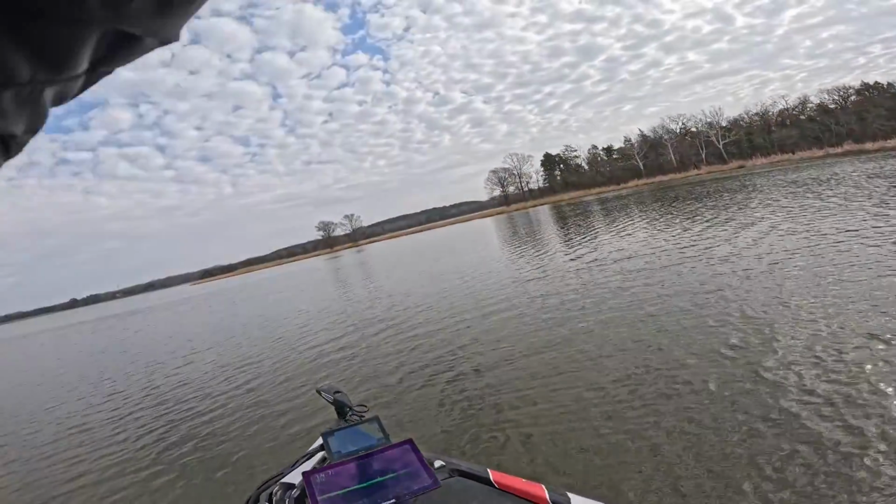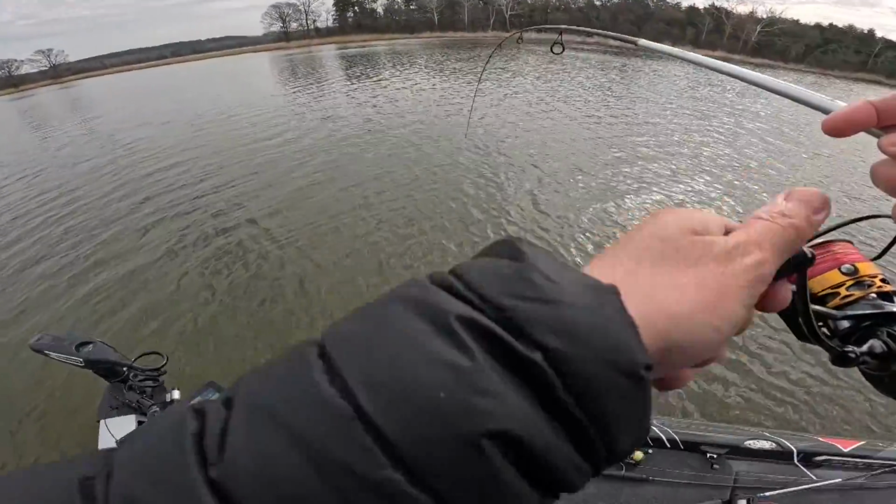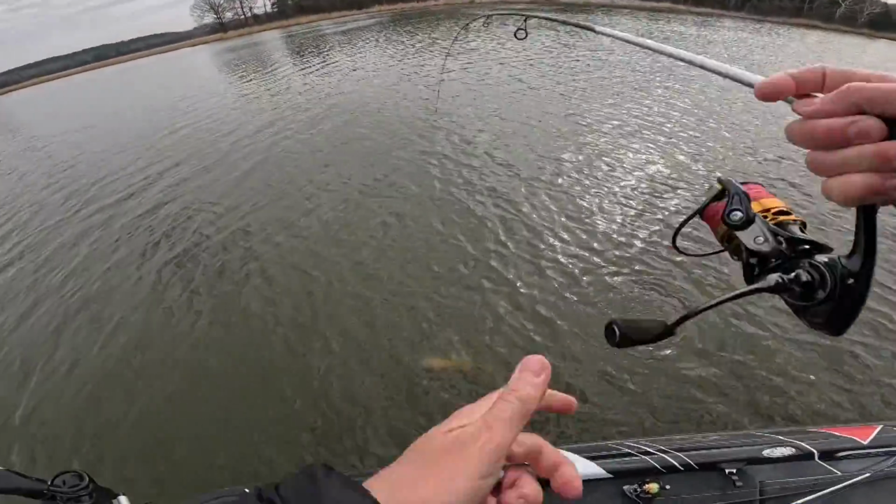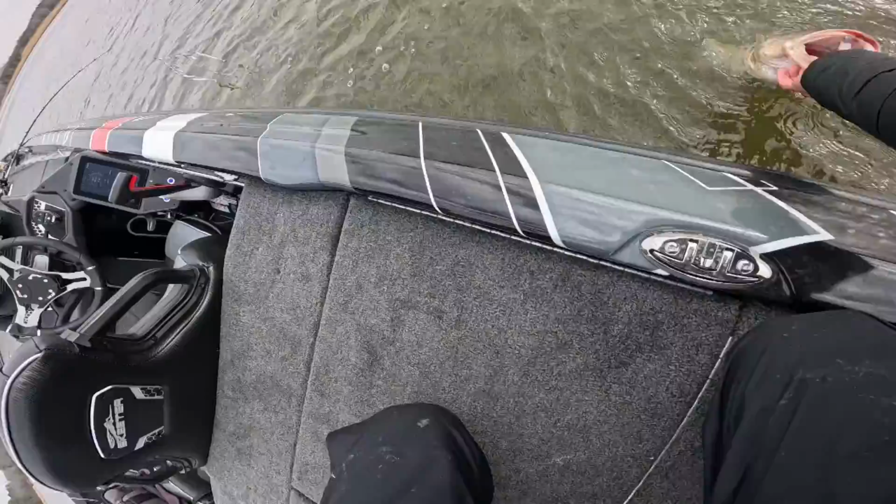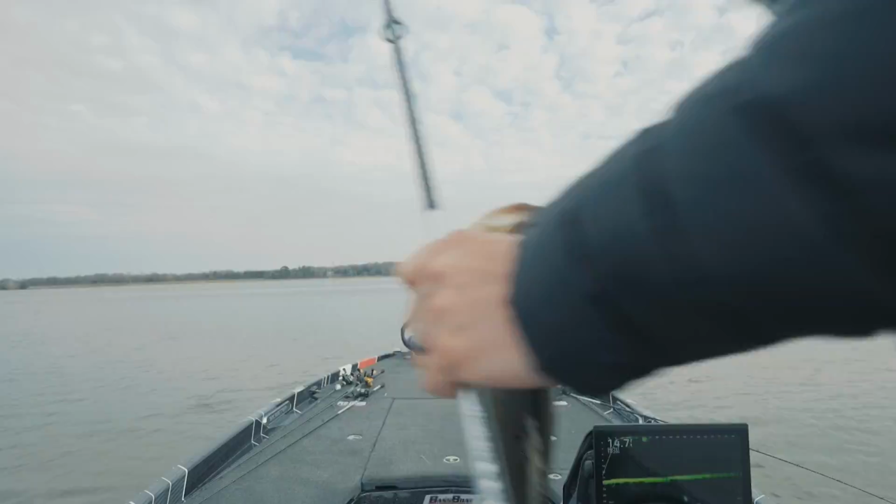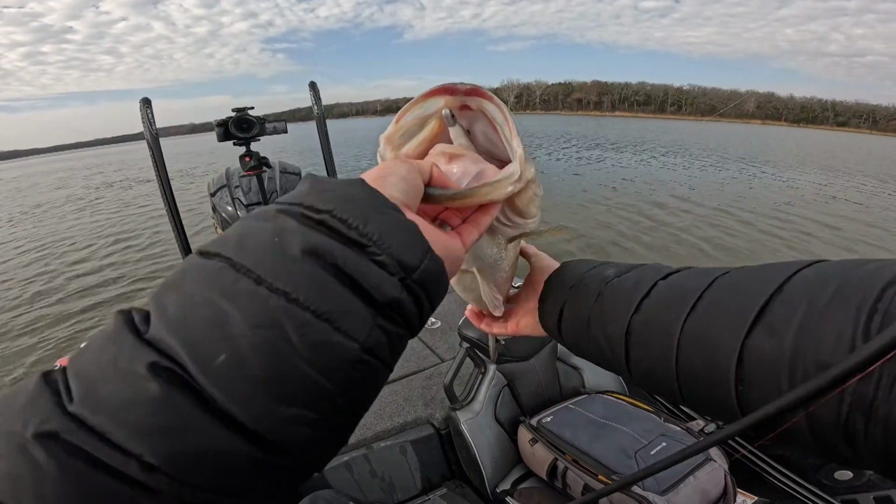There we go. Another big one. Another big one. Same exact spot. I just wasted an hour going all over the lake. I literally come back to the same spot I caught the 4-ish and then the 7-ish, and I hook another big one. Oh my goodness. It's crazy. Why are they in this zone? Oh, it's not even like there's a whole bunch of bait or like the grass is better. They're just here for whatever reason. Once again, down the hatch.